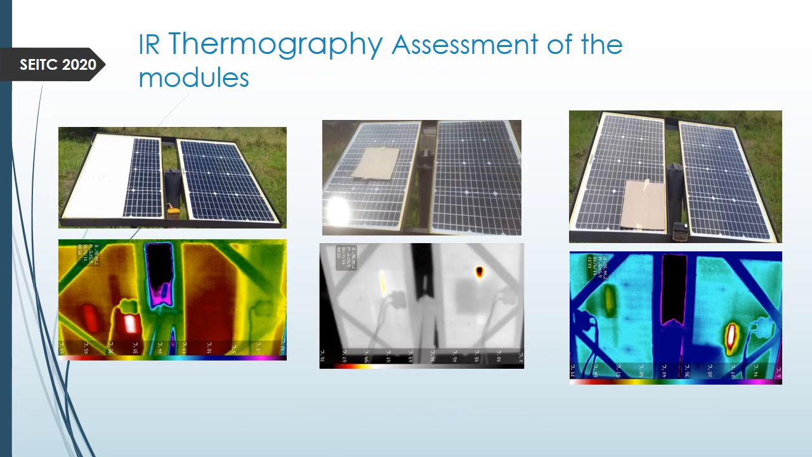Here we have the hotspots created in the middle, and we also have other hotspots. You can see this area, and we have hotspots created here in the middle, and the other one, the hotspot is not really as pronounced as the one we have in the shaded portion.